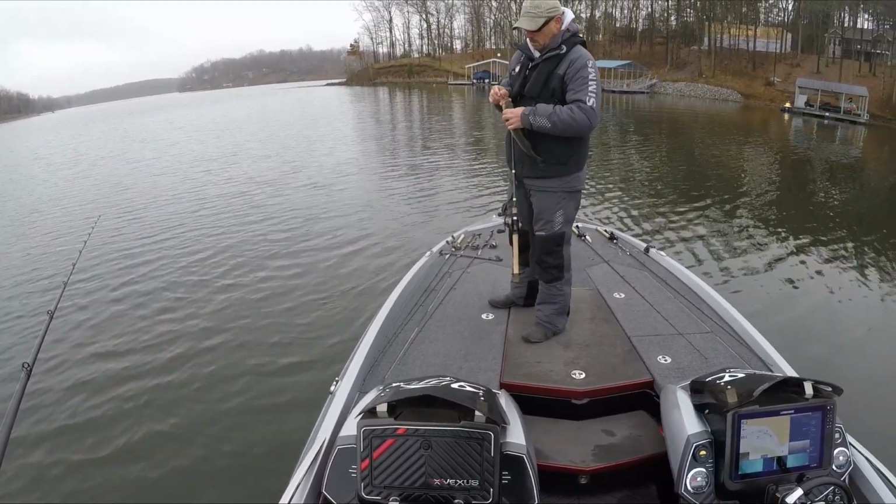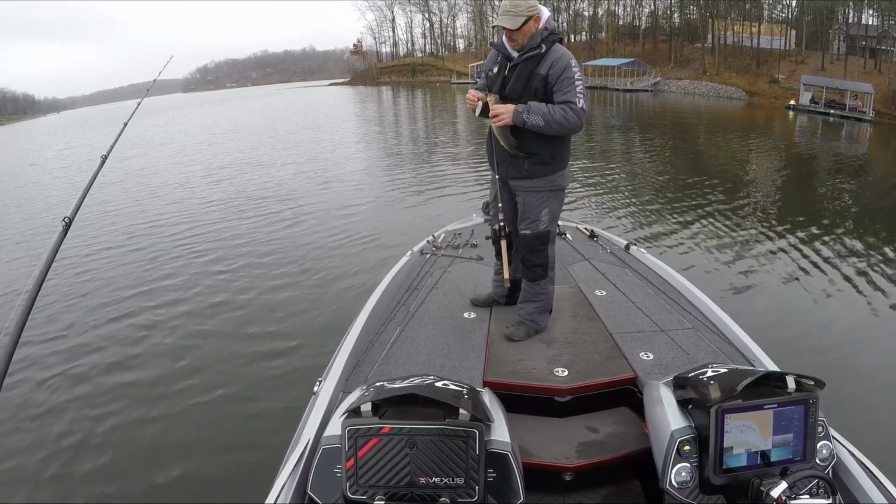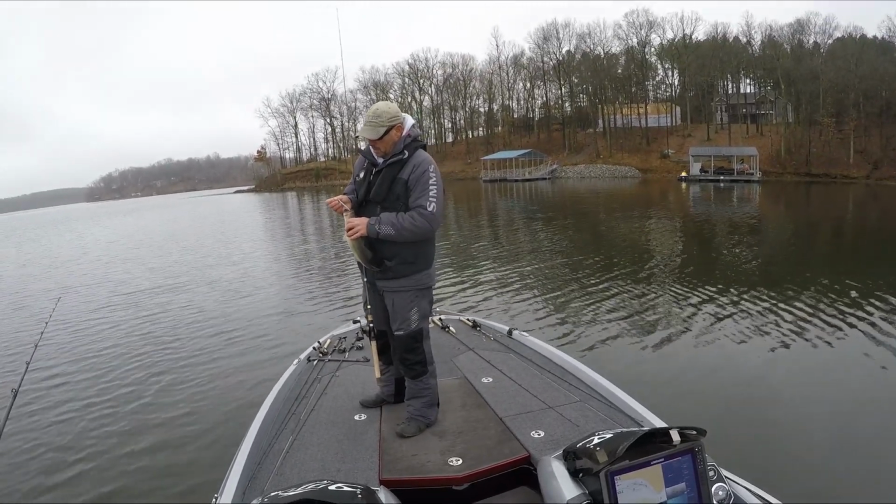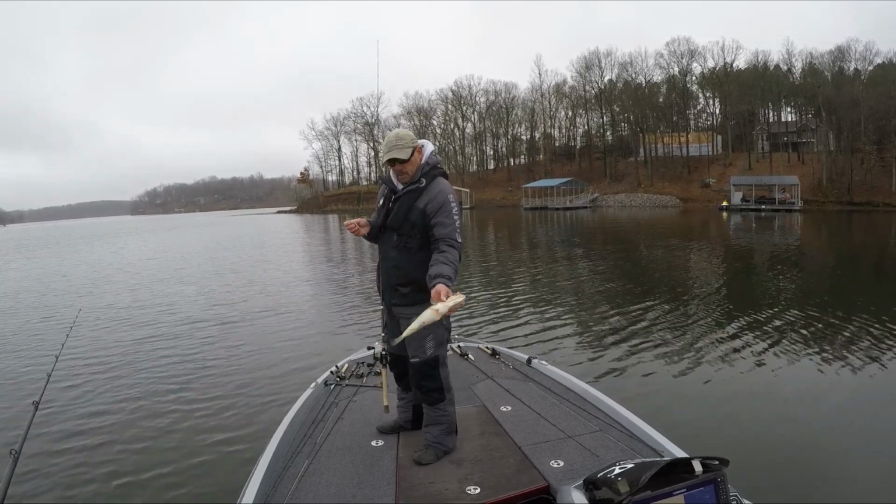Chunky monkey. Do you get them in the bottom of the lip or the top most of the time, or is it just different every time? It's just different every time. I think what happens, they eat that spoon. When you set the hook, the spoon's open their mouth and it's just wherever that treble grabs. Gotcha. It's a nice one.